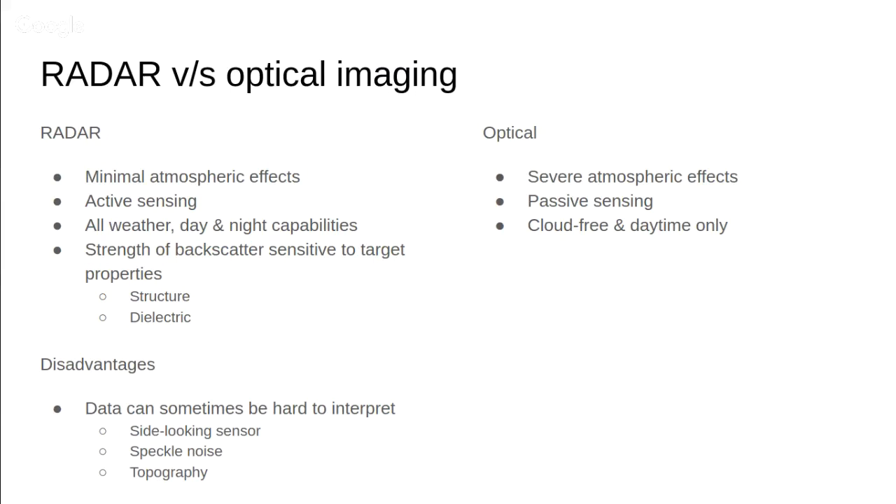Some technical reasons why there might be difficulties in interpreting radar imagery are that the sensor is side looking, and like I said, there are topographical effects on the signal that's received. And also there are sources of noise like speckle noise. We'll get into a little bit of detail about all of this, but again, I just wanted to put it all out there in one slide about the main comparisons and some of the disadvantages of radar.